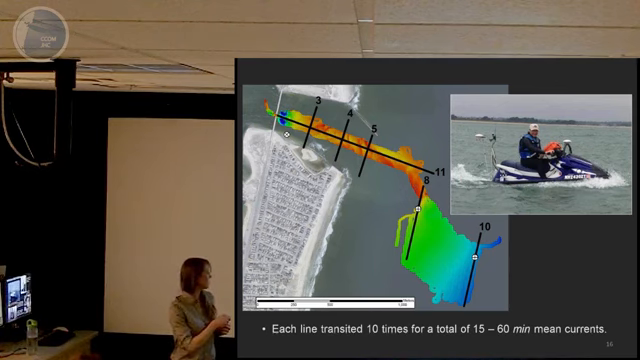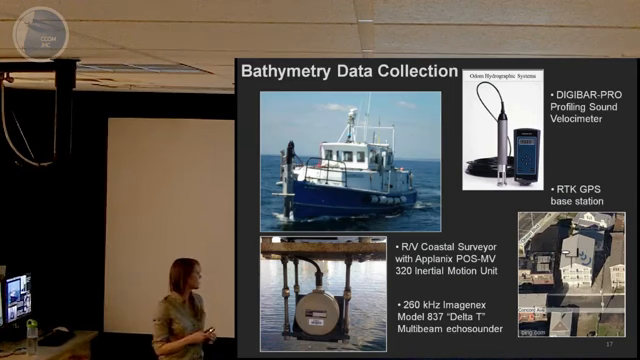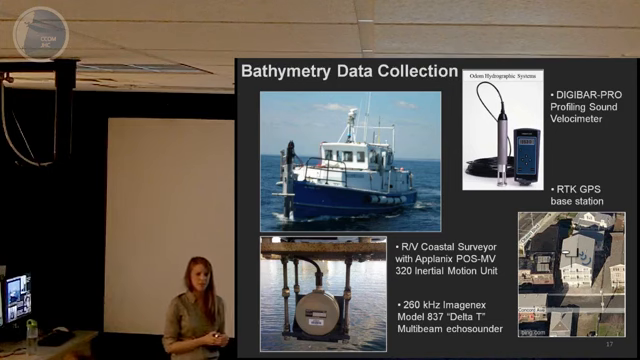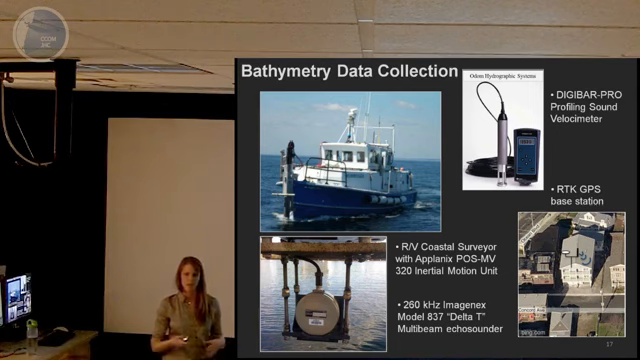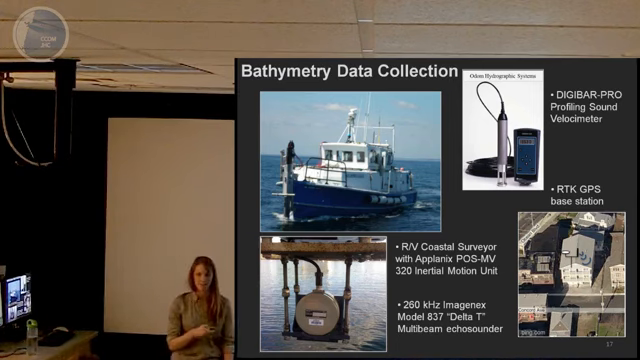Moving on to the bathymetry. All of the bathymetry was surveyed aboard the RV Coastal Surveyor, which is equipped with an Applanix POS MV 320 inertial motion unit. And to the front ram of the boat, we attached an Imagenex Delta T 260 kilohertz multi-beam echo sounder. We collected sound speed profiles at roughly hourly intervals from the mouth of the inlet channel using a Digibar Pro. And I also wanted to mention that both the Coastal Surveyor and the CBASS received RTK GPS corrections from a base station we had set up on this house in Hampton Beach.